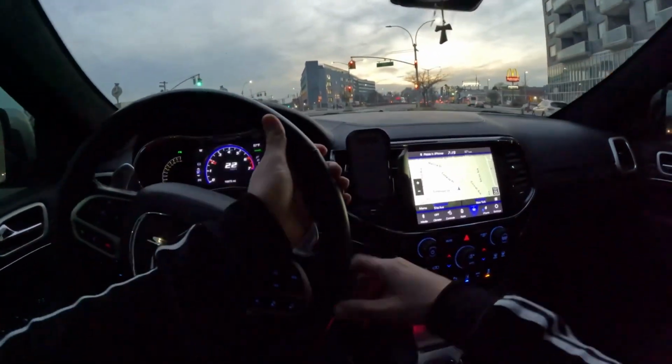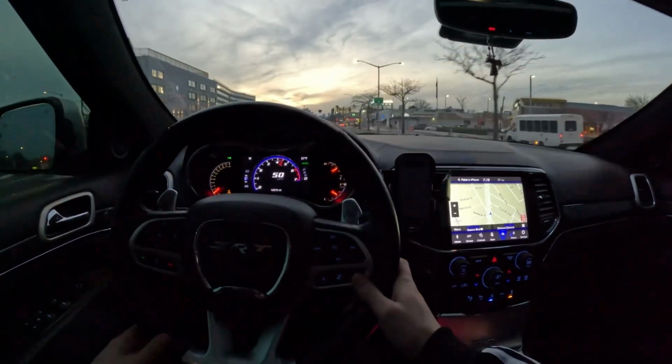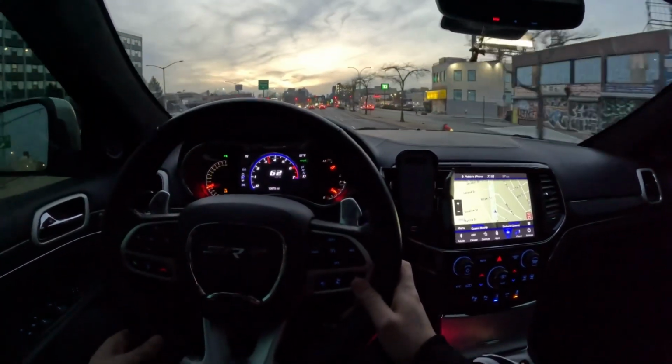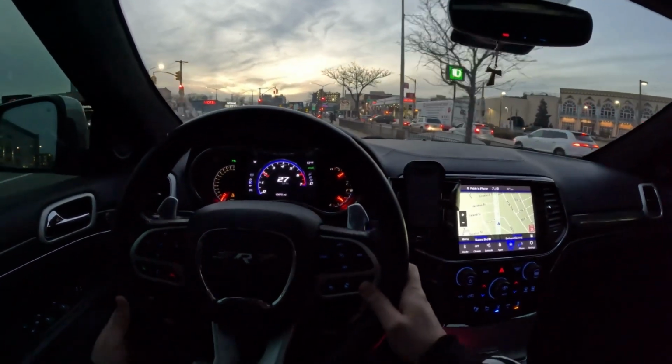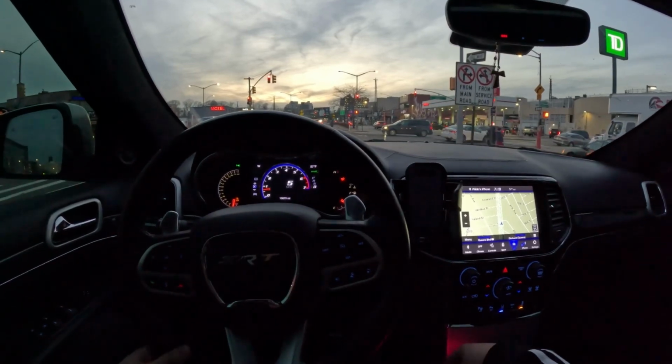Should be a nice pull here. A nice little pull always, no traffic there.